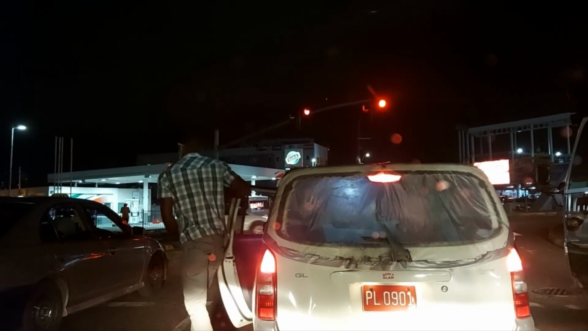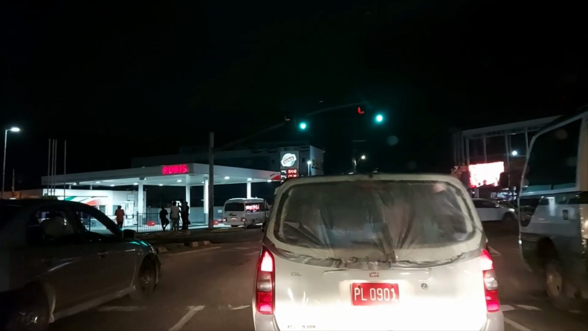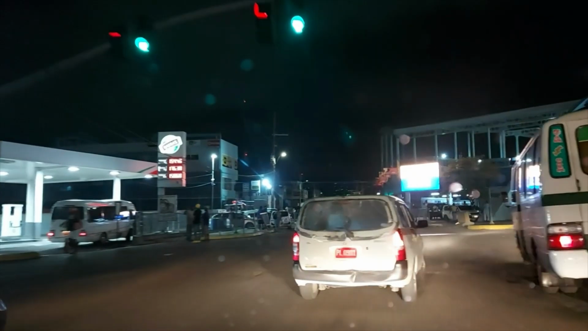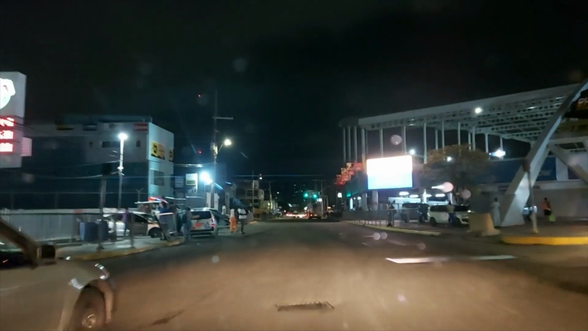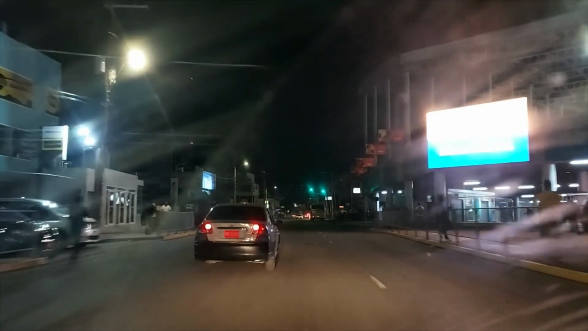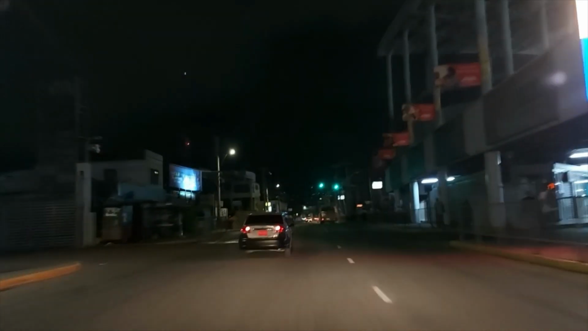So these are the taxis. They let off anywhere, they take up anywhere, and they get a lot of tickets that they don't pay. Alright, so we're on Eastwood Park Road, passing the transport center on the right. We're gonna go around and then come back around.